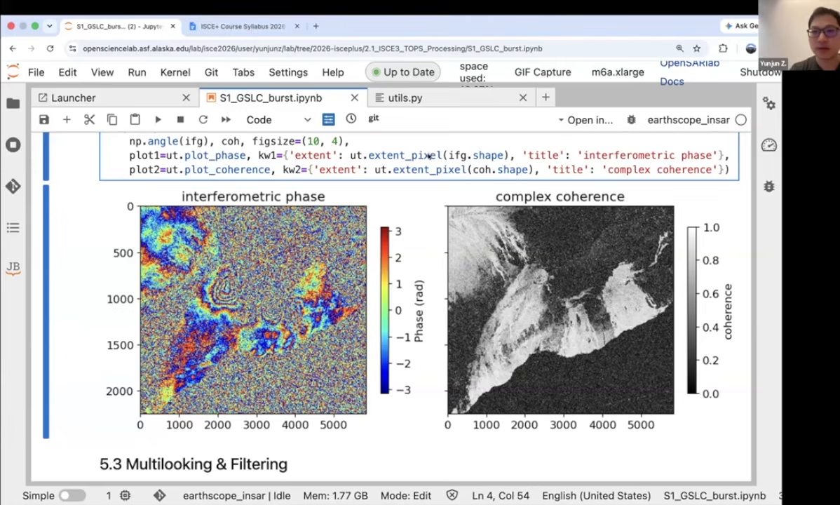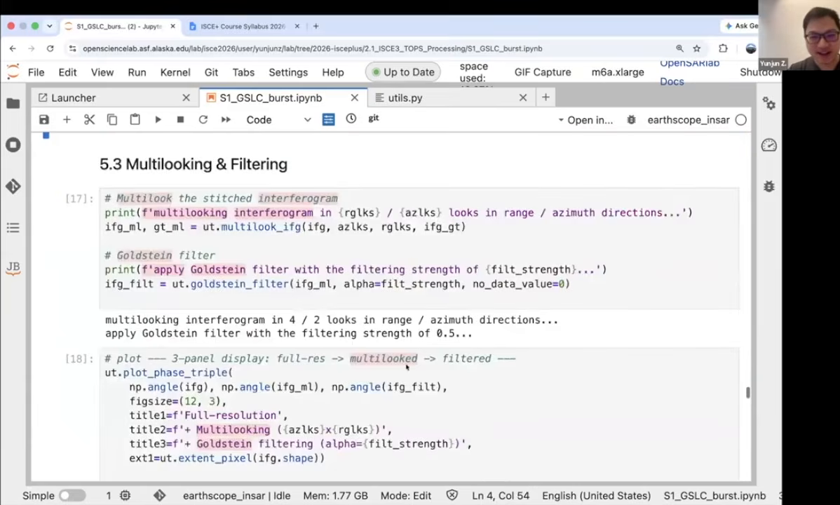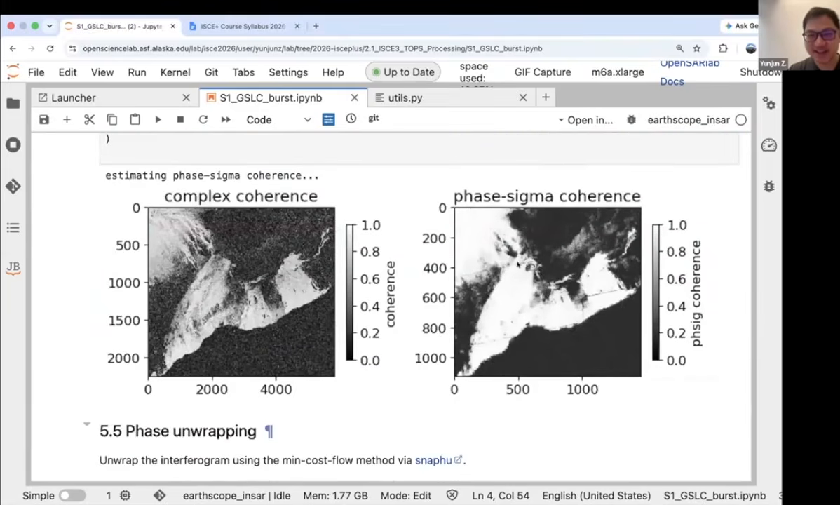And Yunjun, the coherence had some lines on there. If you can go a little bit down there, could that be related to stitching?